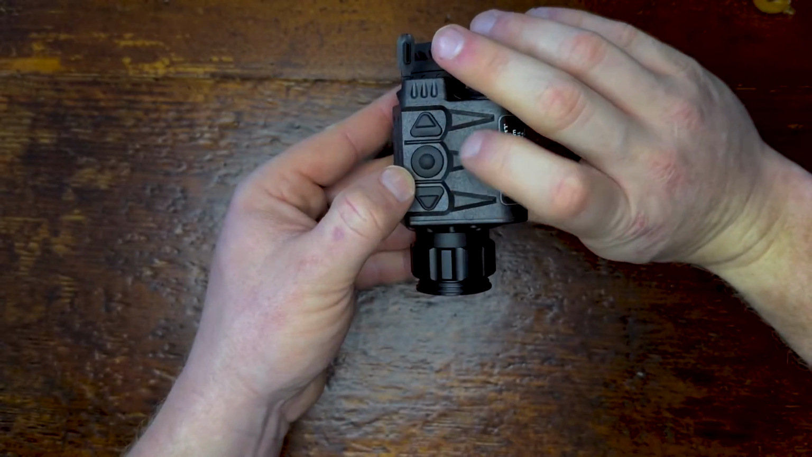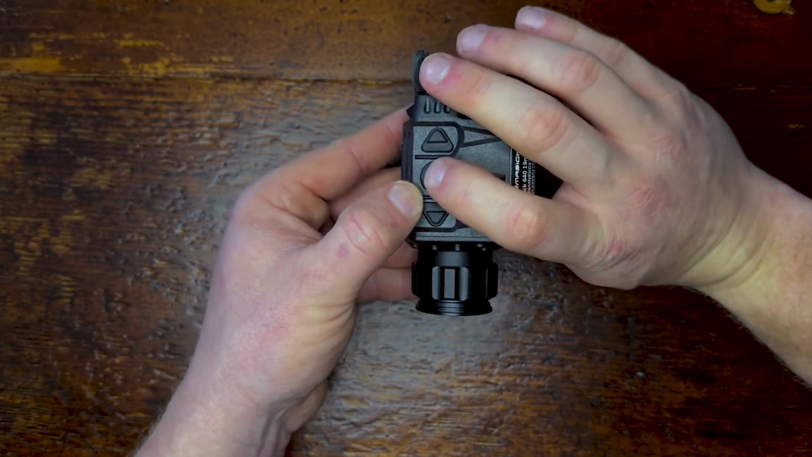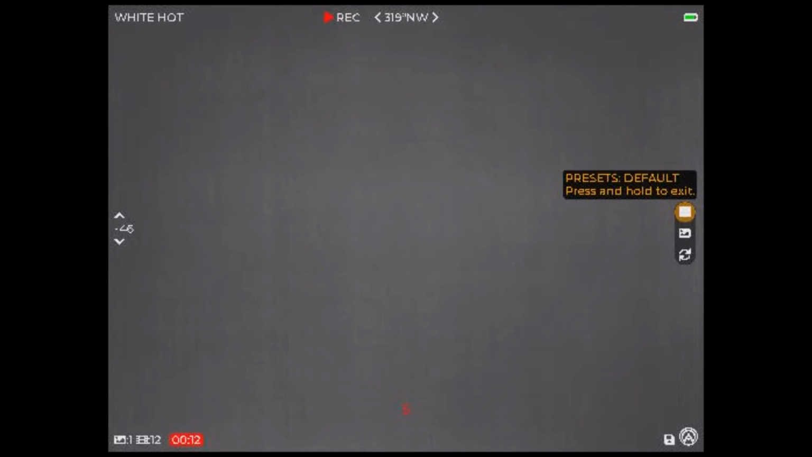Again, this center button is what allows you to cycle through your menu options. Short press to get into the right-hand side menu, and then it's going to give you three options. Once you select that option, it's going to allow you to go through your default settings, like gradient settings and contrast settings, things like that, that are going to help you in different environments.